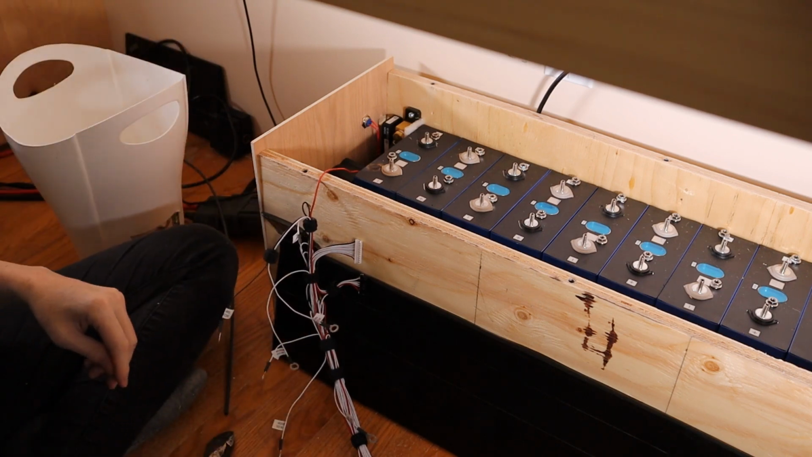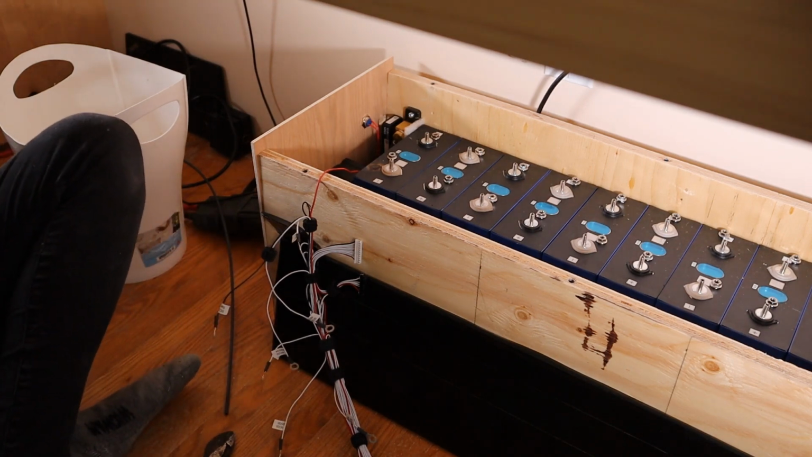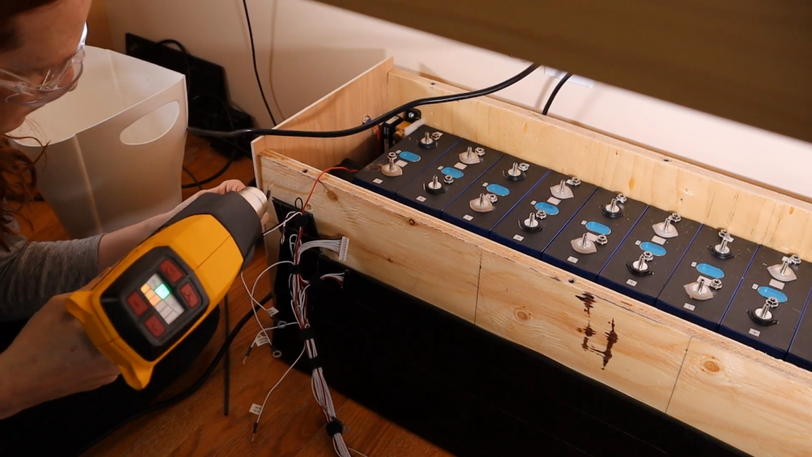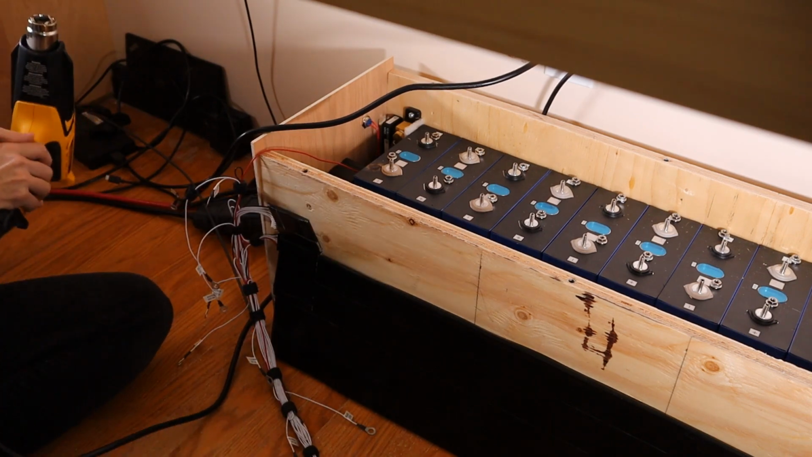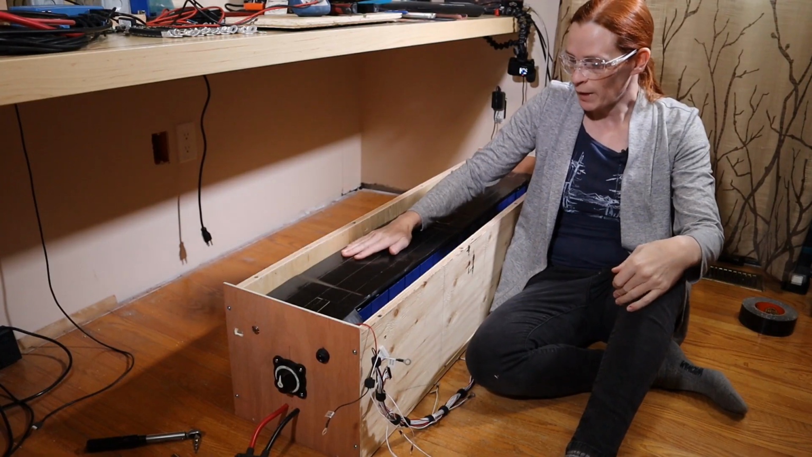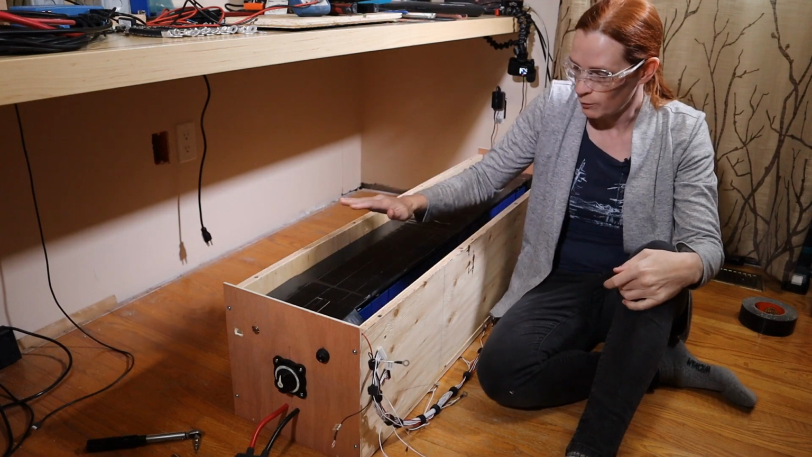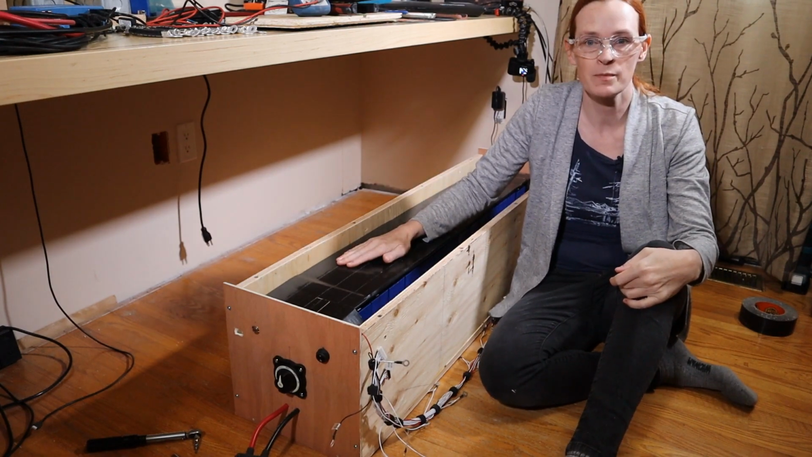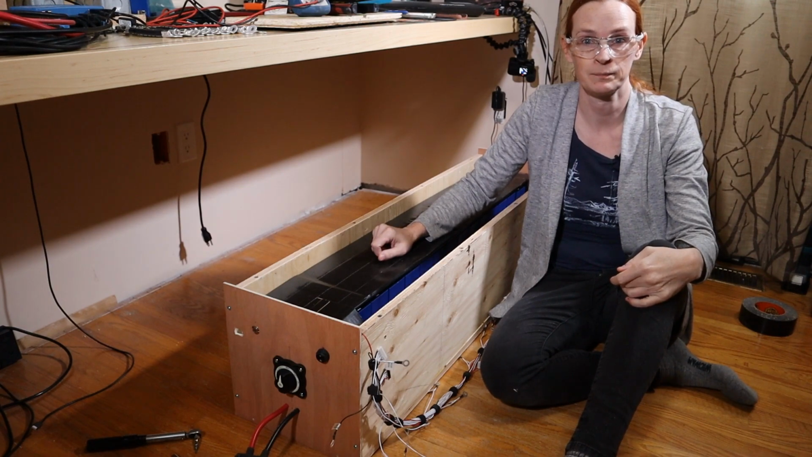All right, that's the last one. Now I need to get the heat gun out and shrink all that tubing. So I've pulled the battery out so it's easier to see. Now that all these are terminated, I'm going to put the solid bus bars back first, and that'll be the first thing we put under load and watch the temperature of.